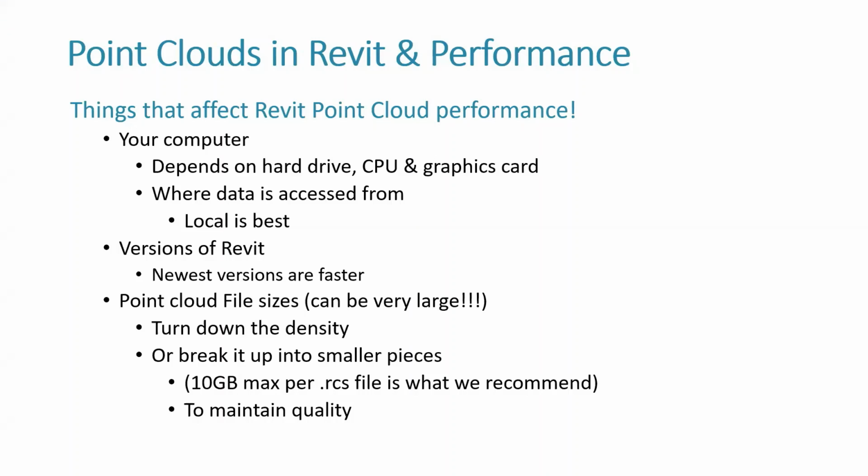It's really helpful. All right, the next topic is point clouds in Revit. It's the performance. These are huge files. How do you actually manage them? Some of these files can get big. The bigger the project, the bigger the file is going to be. The more complex the project, the bigger the file is going to be. The more scans you have to take, the bigger the file is going to be. And the bigger the file, the slower it may be in Revit.